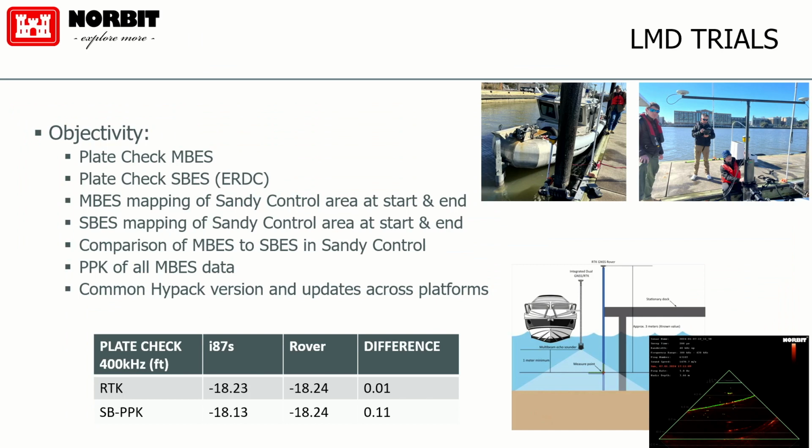Providing the means of having a system that is validated, and then any surveyor will look at it and say, yeah, it checks the box. So we did a plate check. And what is a plate check? It's a process we came up with at Seahorse Geomatics a number of years ago to prove the accuracy of the measurements of the system.